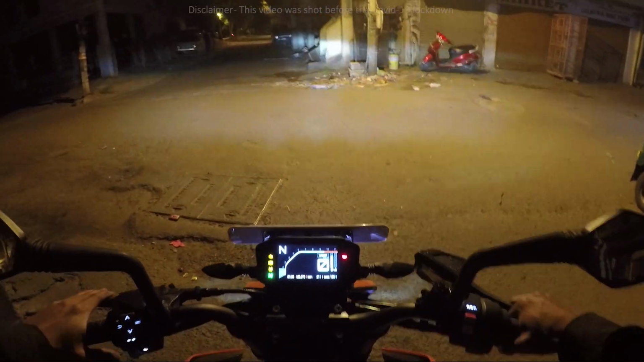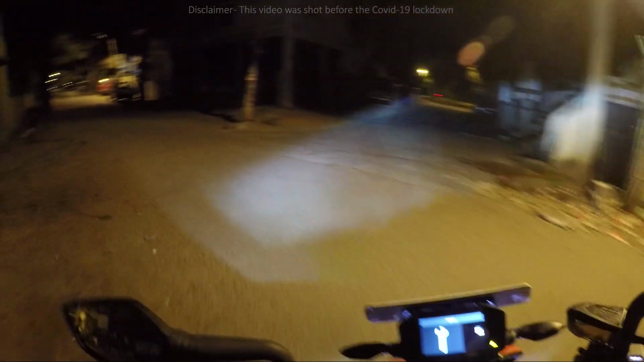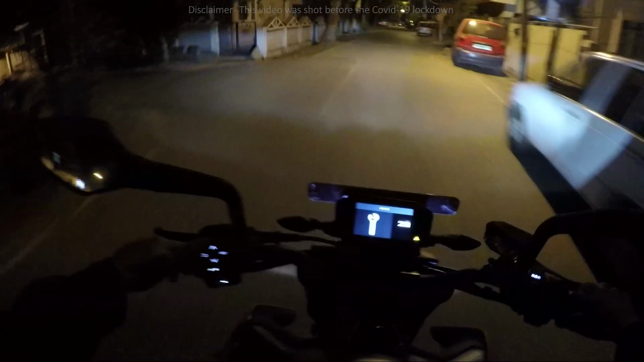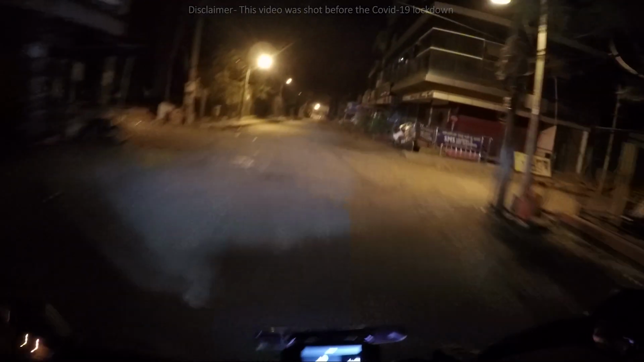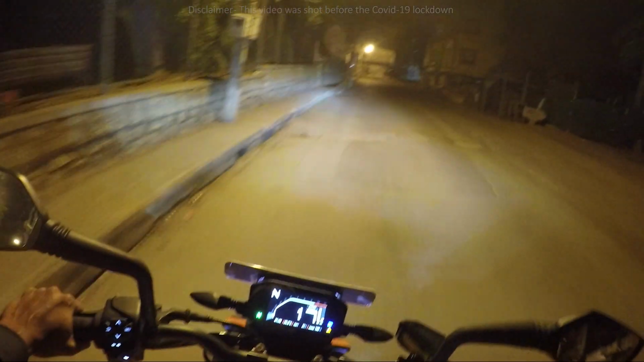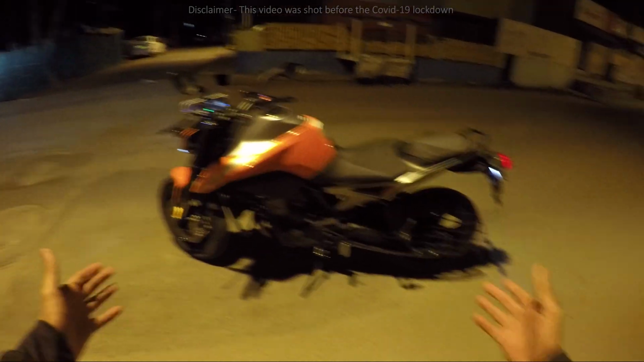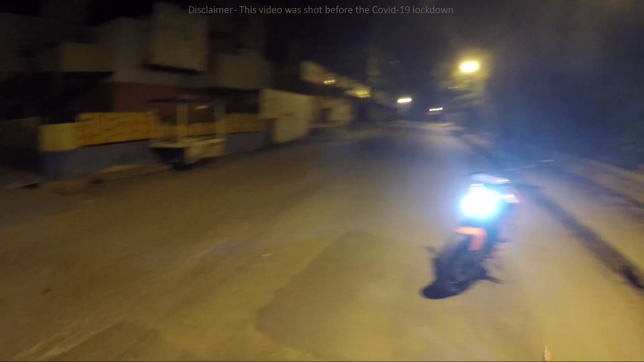Let me turn on the bike. See, this is how it sounds. I don't know why I get this signal whenever I turn on this bike. Let me stop here to show you the bike first. This is KTM Duke 790. The Scalpel is over here on this empty road.